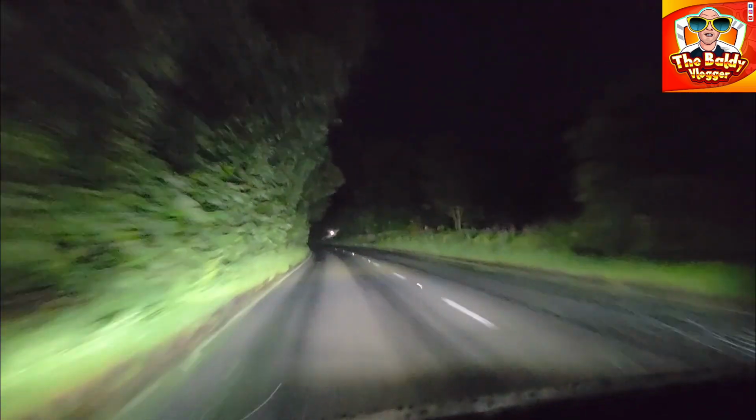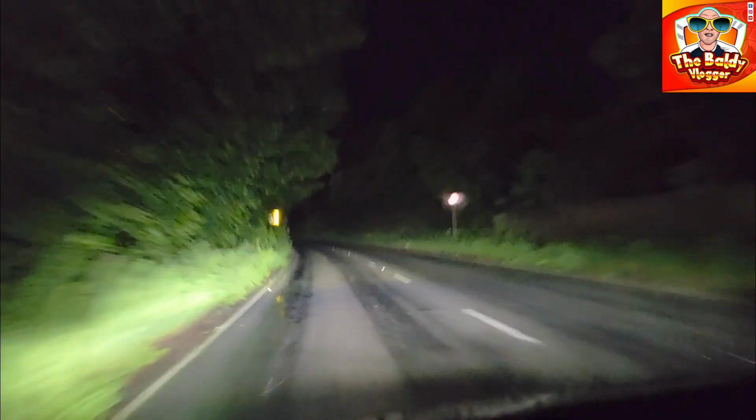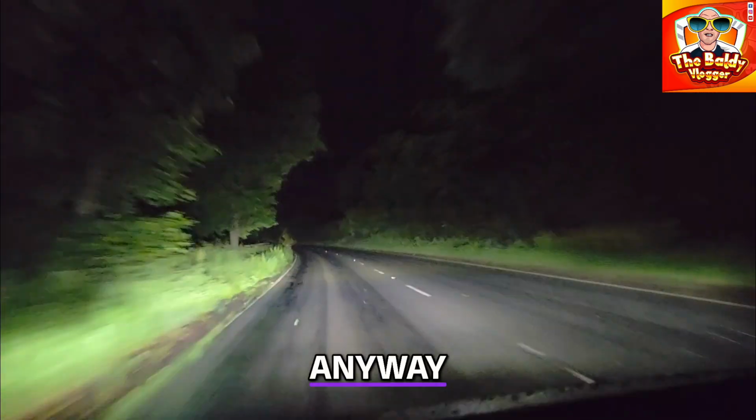Maximum speed limit, isn't it? Not minimum, but these other flipping drivers think it's a minimum speed limit. Anyway, enough of that moaning.